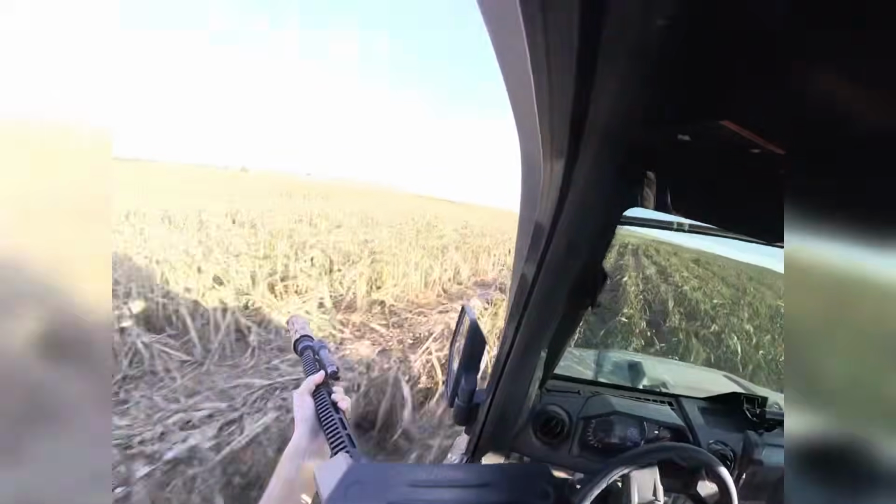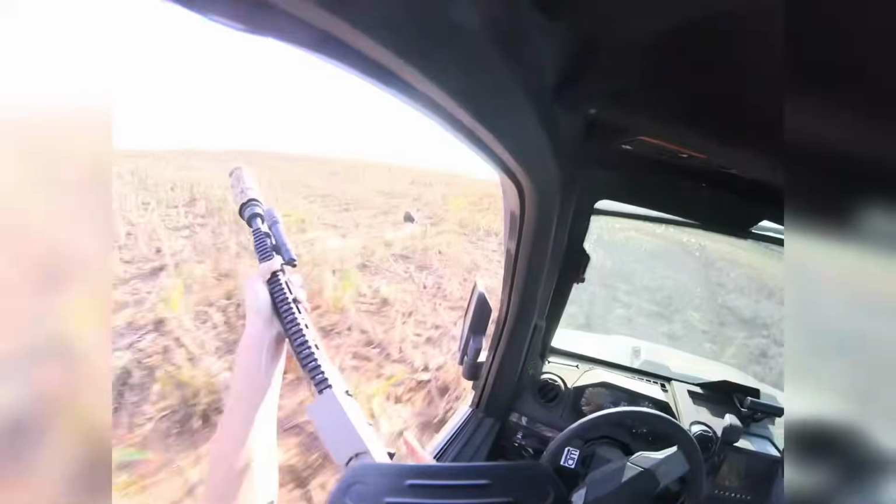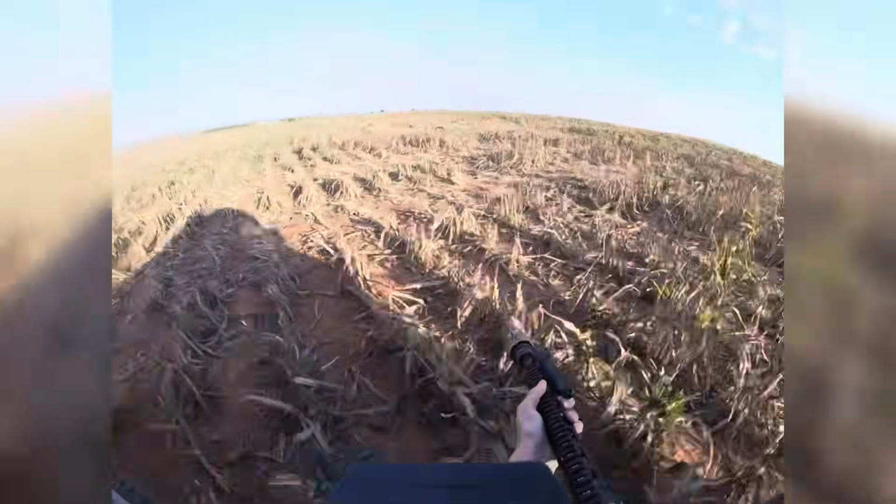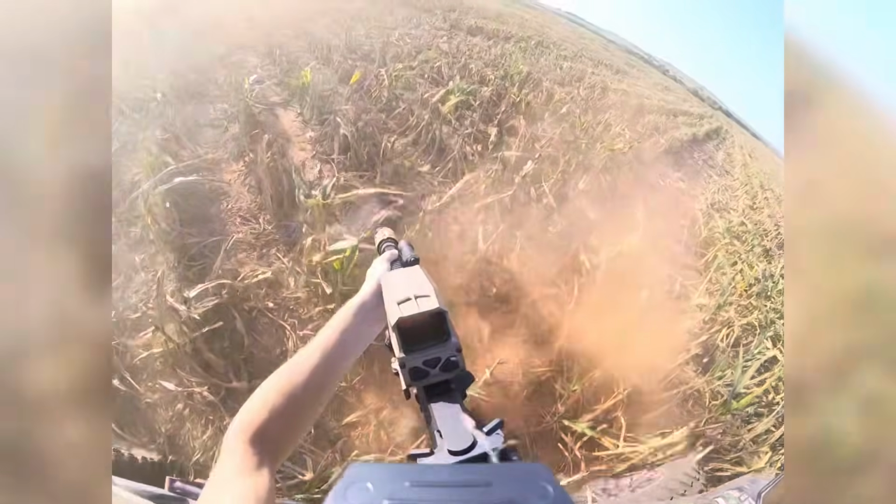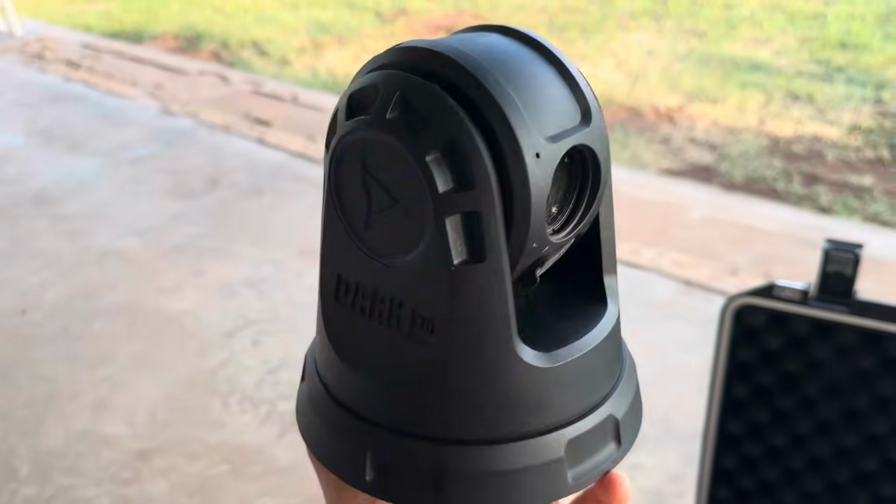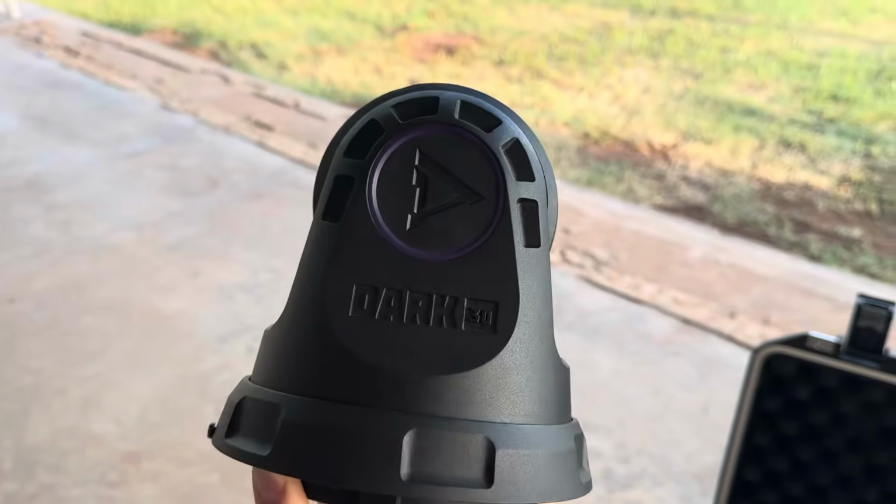The only limitation is that your image stability depends on the vehicle or mount, and it's a little bouncy on the side-by-side, but it seemed to be much steadier on the truck roof for me. While I would like the zoom speed to be faster, overall the Dark 30 Defiance is a reliable, versatile thermal platform. With a 5-year warranty and modular mounting options, it's well suited for hunters, ranchers, or anyone needing dependable nighttime visibility.